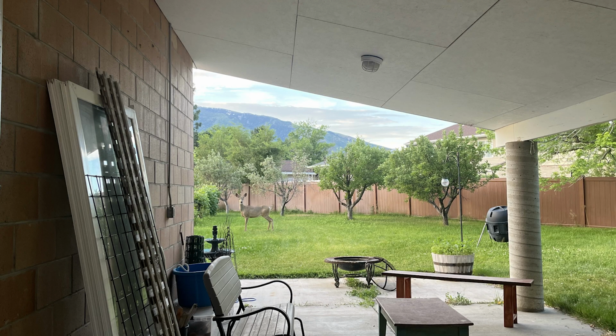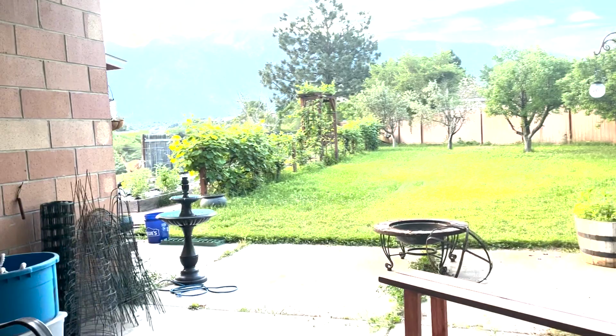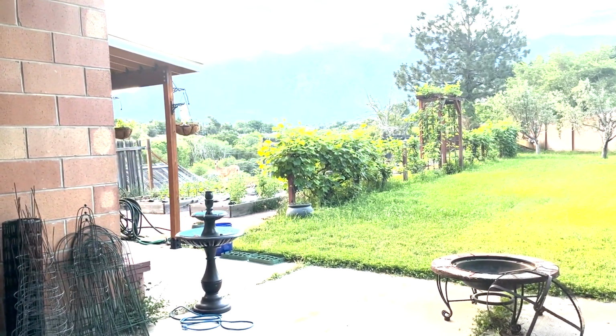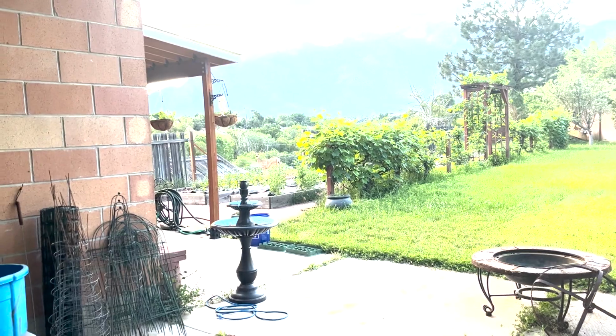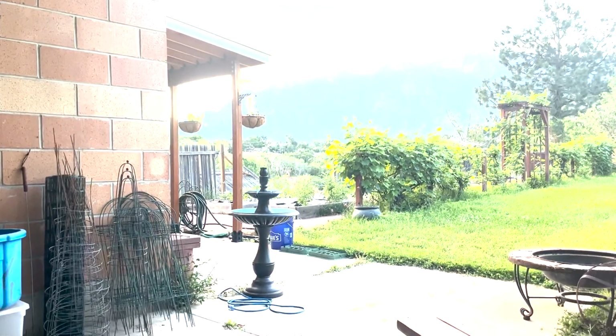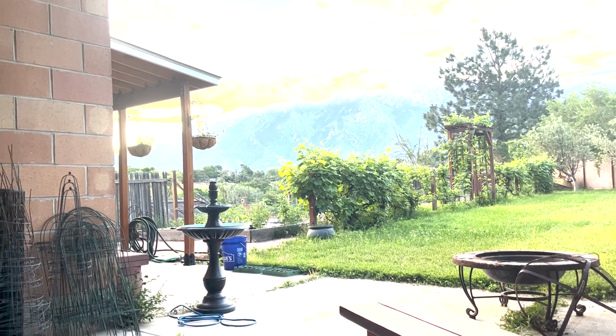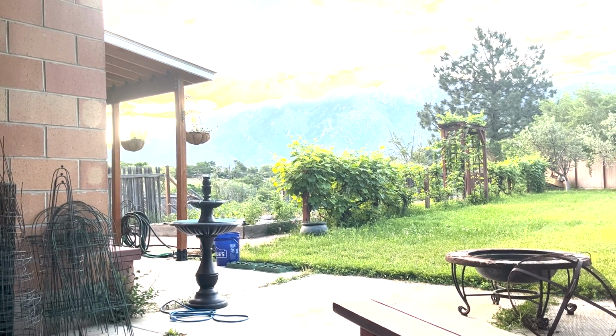And this is from my phone, me walking out and being like, oh, there she goes. So that's the first 10 days of getting a trail cam in my cute little suburban garden.